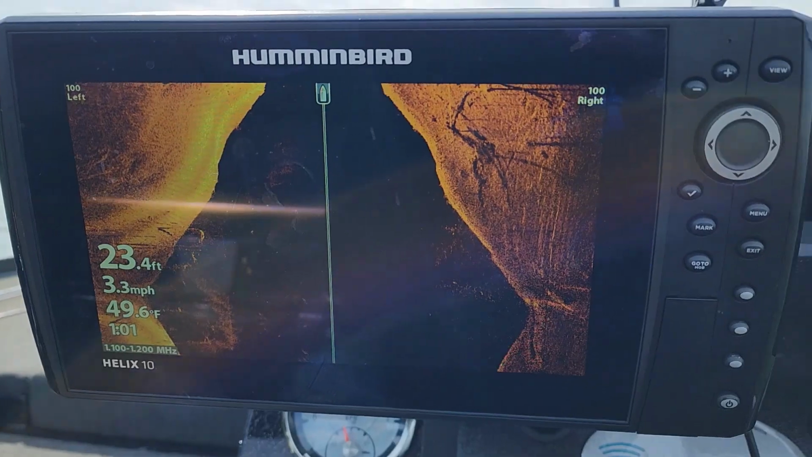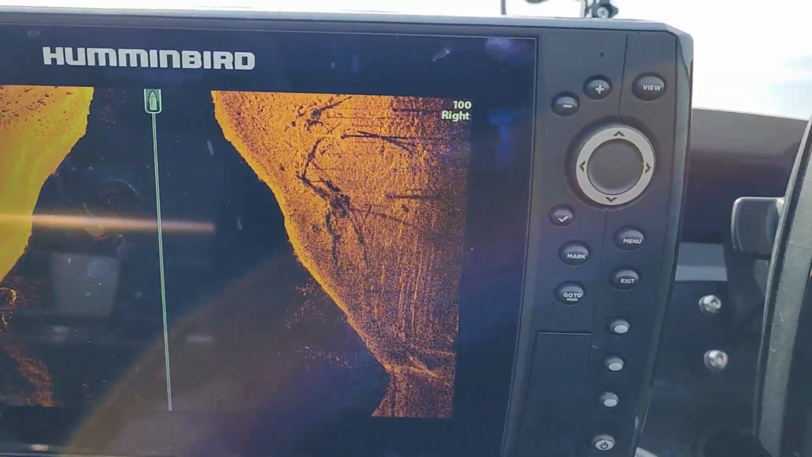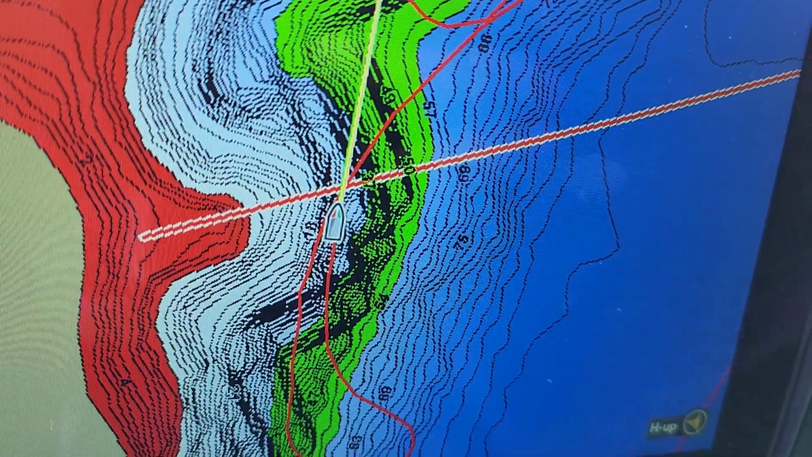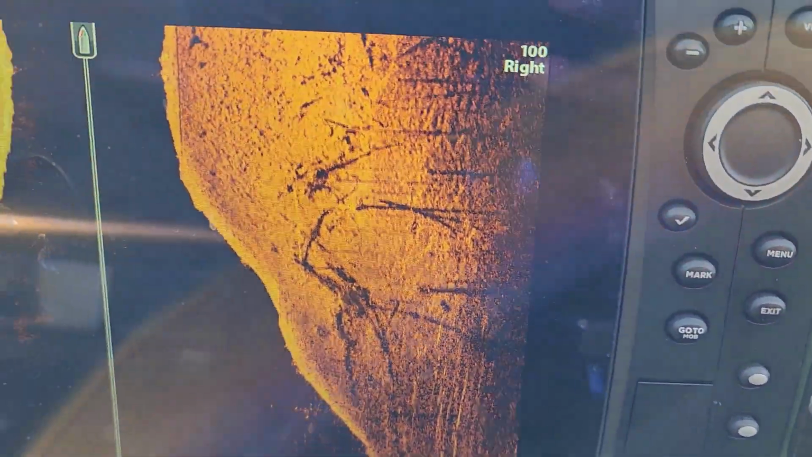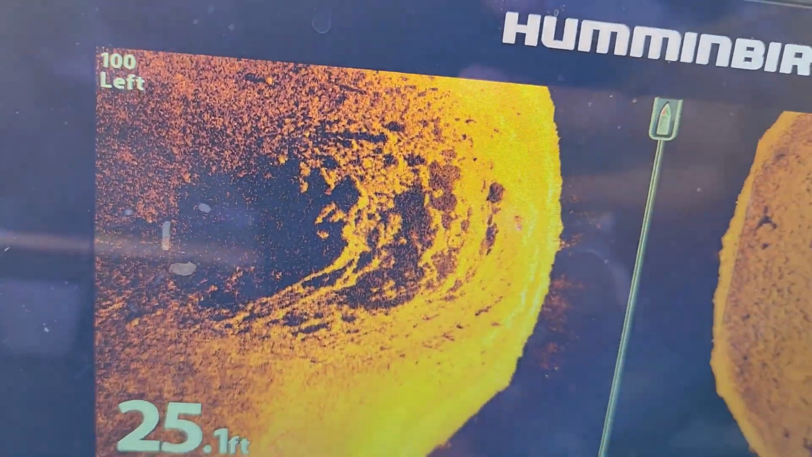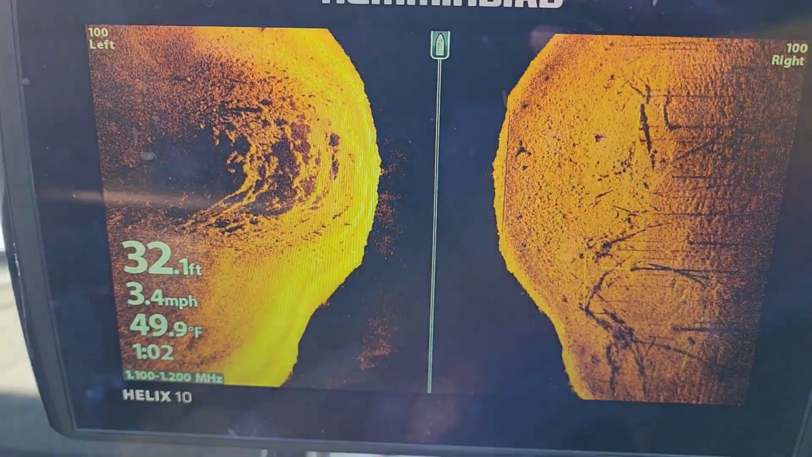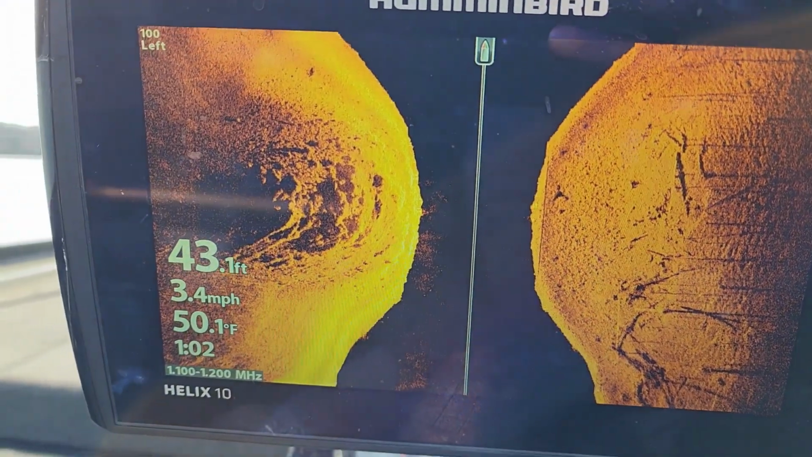Let's get to it. All right, taking the time to scan can unleash some hidden gems, guys. All right, so take a look at that. Looking at it on the map, you can't really tell if there's too much there, but on that side imaging, oh man, check it out. That is a nice little cluster of rocks. Doesn't mean there'll be fish on there, but you know I have to throw that shaky head down there just to see how it feels.